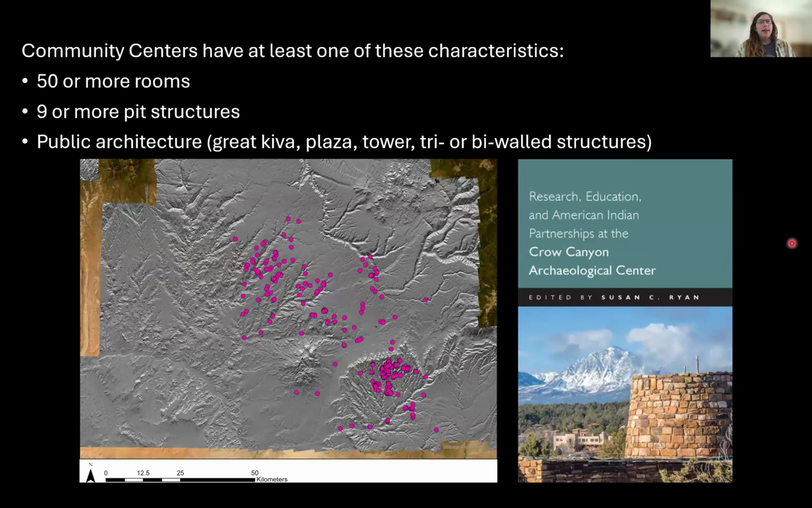Crow Canyon has a very long history of research in this region, as I'm sure everybody is familiar from watching these webinars over the many years. Among the data sets that Crow Canyon has for the area is what we call the community-centered database. If you haven't had a chance to read the book that I've got a picture of the cover of here, there's a really great chapter that summarizes the history of research into community centers and Crow Canyon's various projects that have been involved.